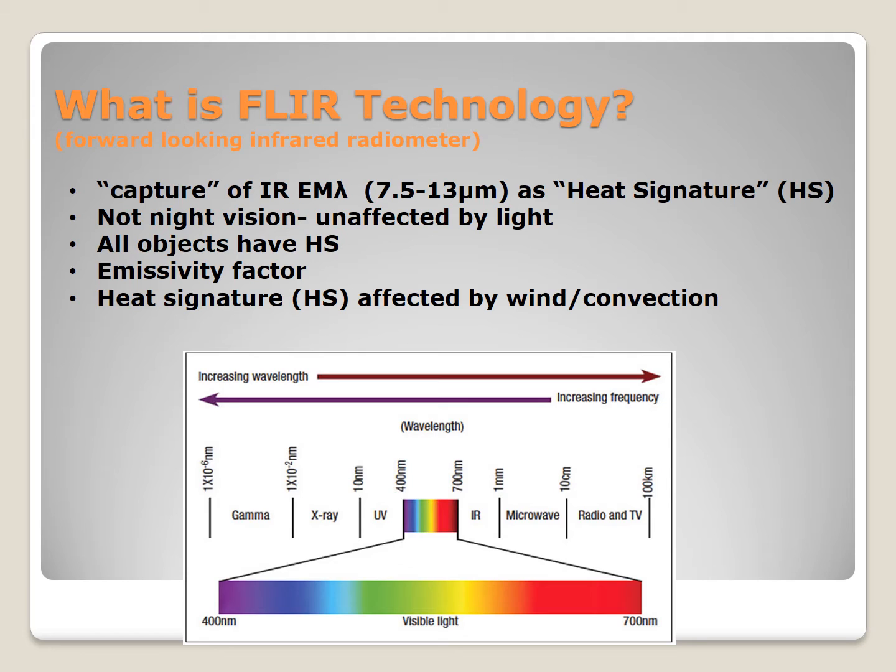The little graph below is a very short overview of wavelength in general. Most of us are familiar with radio and TV waves, microwave. These are longer wavelengths, a lower frequency, lower energy. Then you have IR, which is right outside the visible light spectrum, and that's what's being captured and what we're seeing. There's UV, X-ray, gamma ray, very high energy wavelengths, very destructive wavelengths, and very short wavelengths. But what we're seeing is the capture of the IR wavelength.